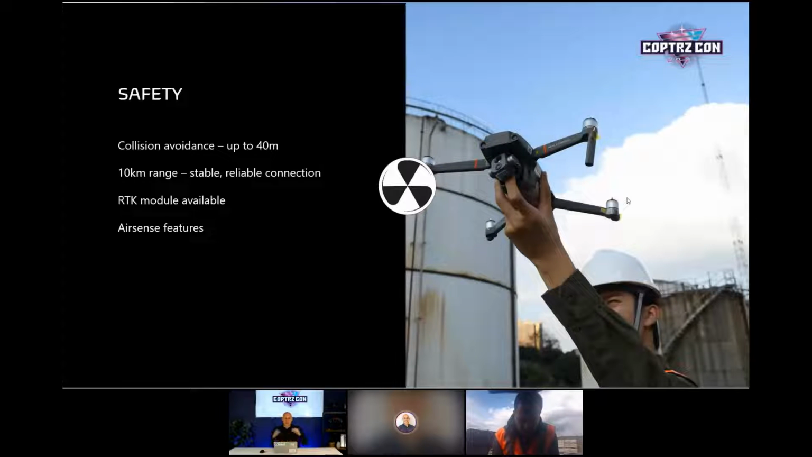Now, as great as that sounds, you still can only go a certain amount of distance due to regulations. But what that allows you to do is have a stronger signal. So if you're flying around areas with maybe metallic or mechanical interference, you're still going to have peace of mind that you're connected from controller to drone, which is obviously the right reliability factor.